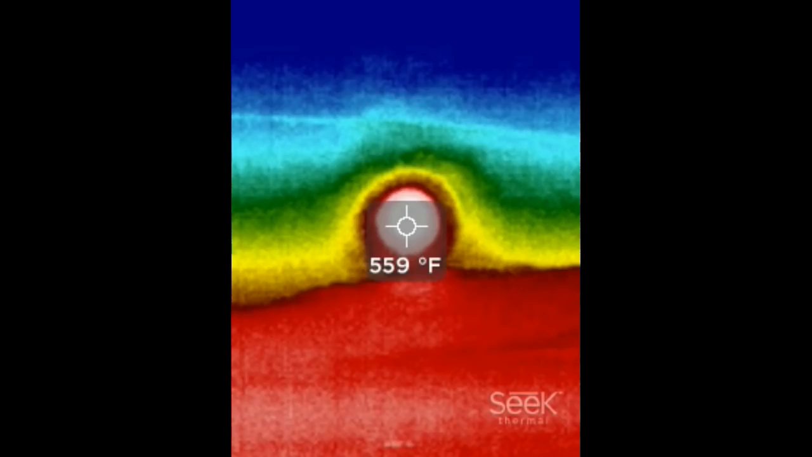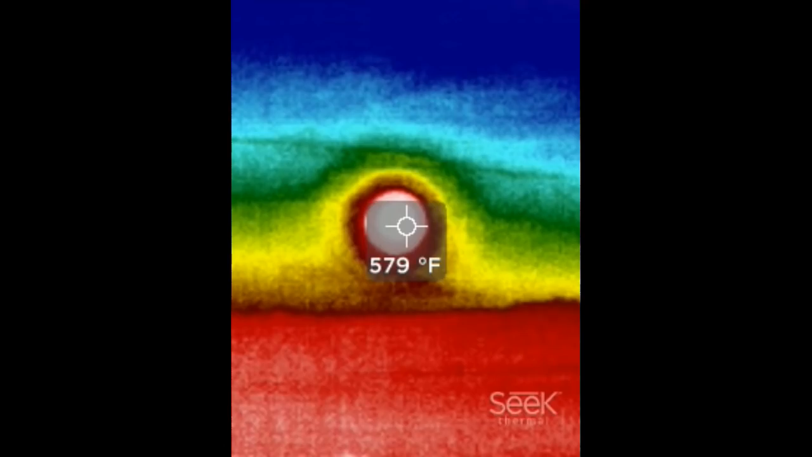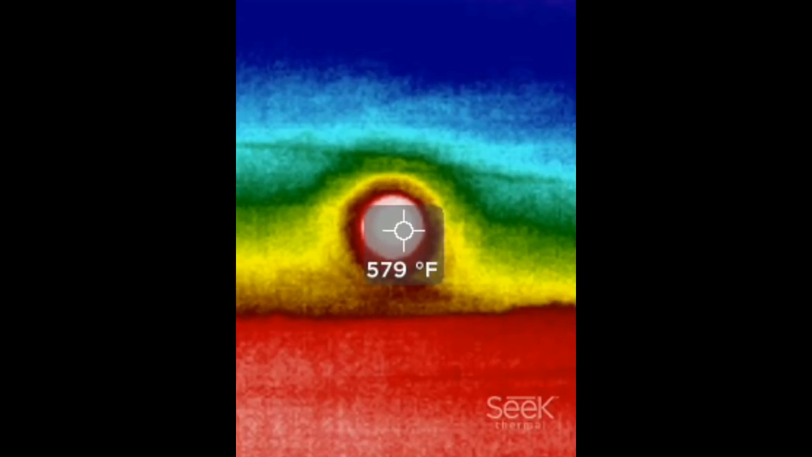559 degrees. That's the best temperature I managed to get. I didn't get any further than that. And basically it's like somebody's just turned the sun on. But the sun is always on. It's constantly hot. For me, this means that there's something wrong.